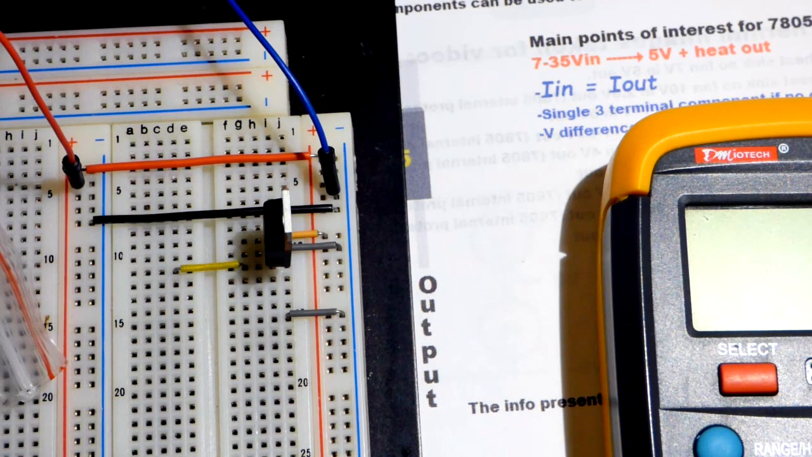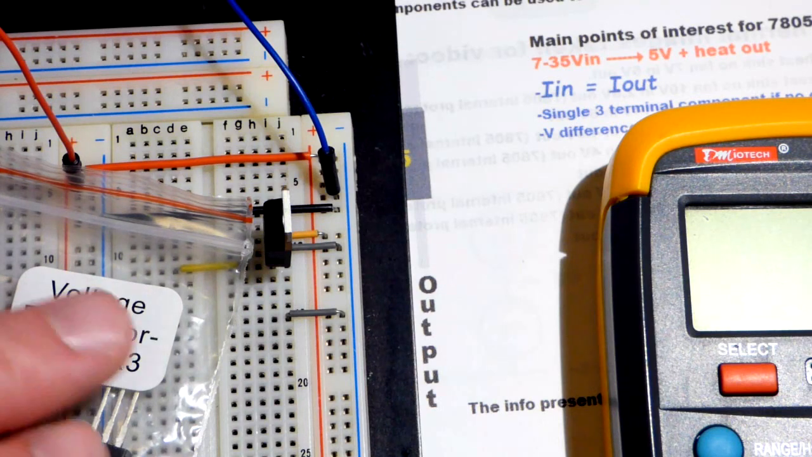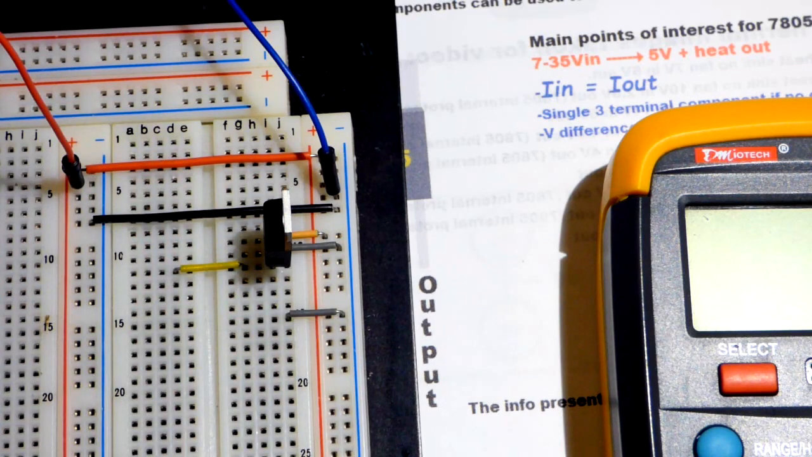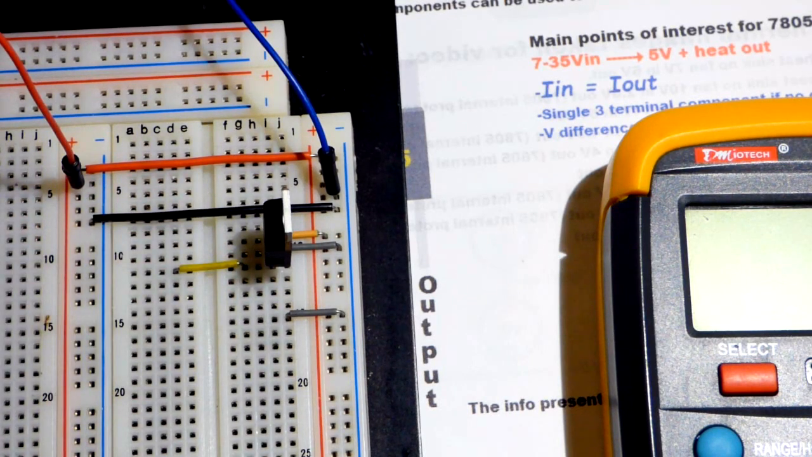If this component looks interesting to you, it's a good one to still learn about, even if you may never use it. And it is really simple. You just plop it in. So you may want to use it. You may just have one little thing that needs 5 volts, but everything's 10 volts or whatever. It doesn't take much current, so you accept the loss. And so it's a good component to learn about.